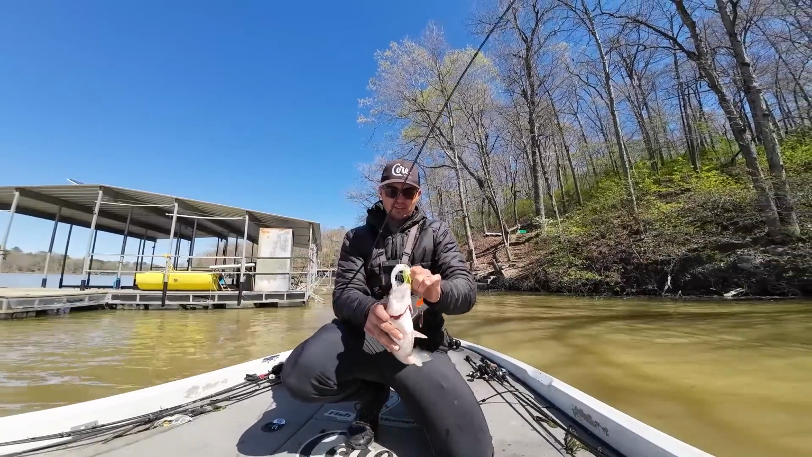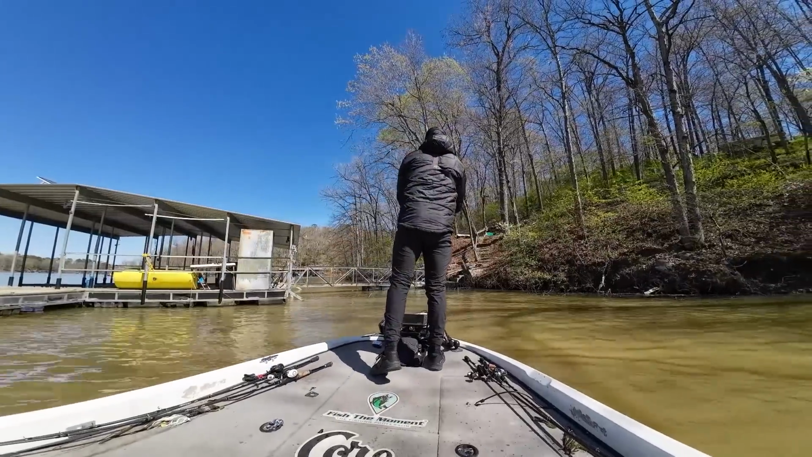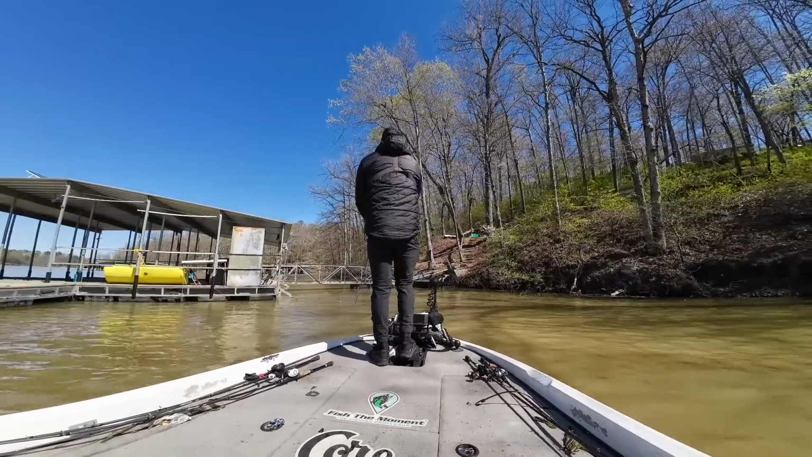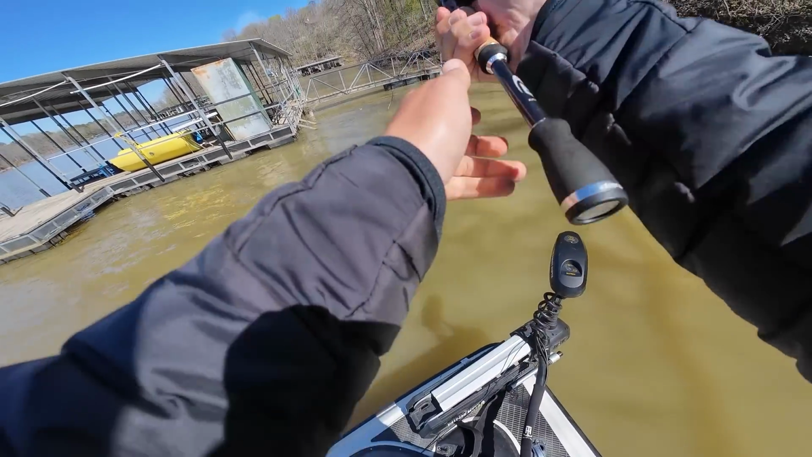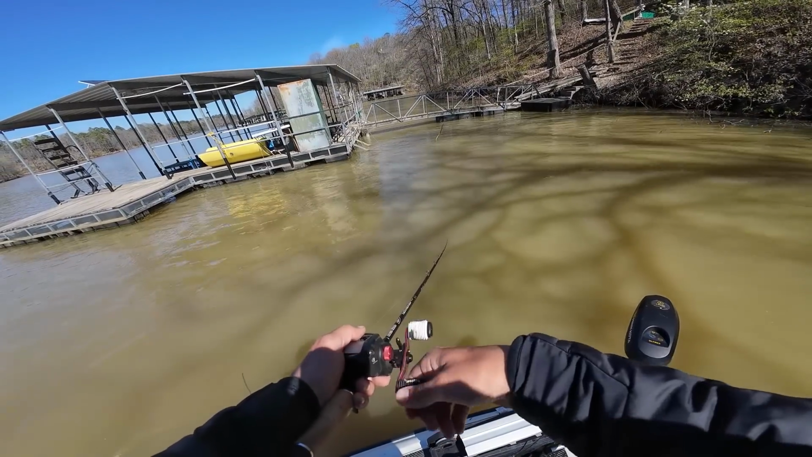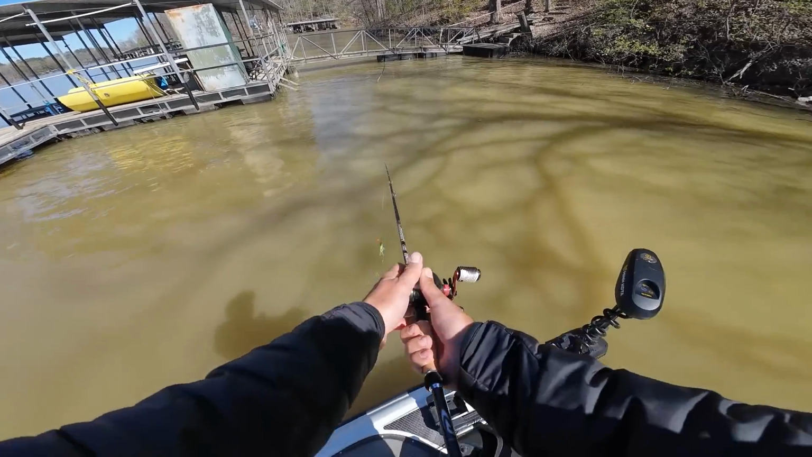I mean, this is crazy. Another nice spotted bass. It's literally every cast on this deal. What in the world is happening right now? Why are there so many of them right here? Unfortunately, I just backlashed that with my trolling motor, but that is crazy. 3 fish on 3 casts off the same back corner of this dock. I mean, how many of them are there down there? That is wild.